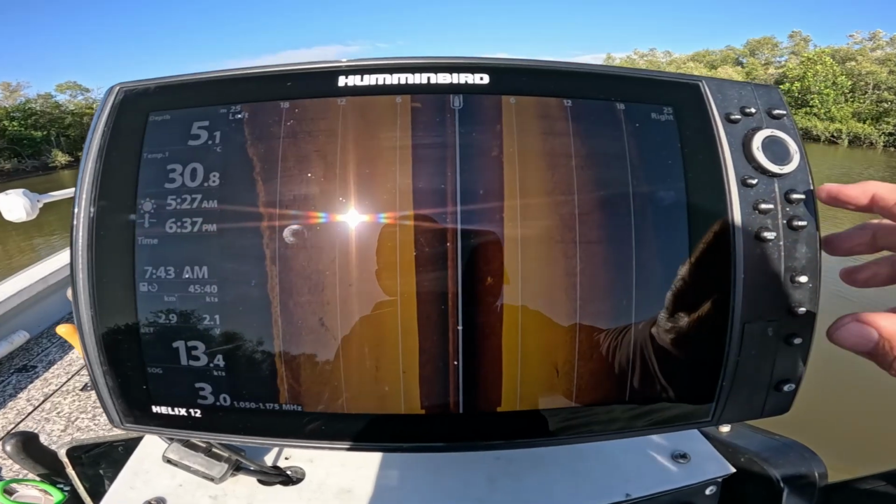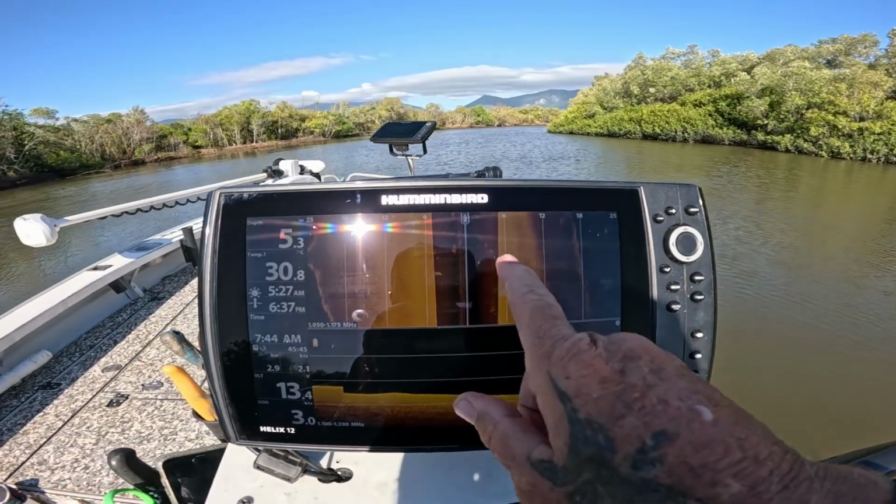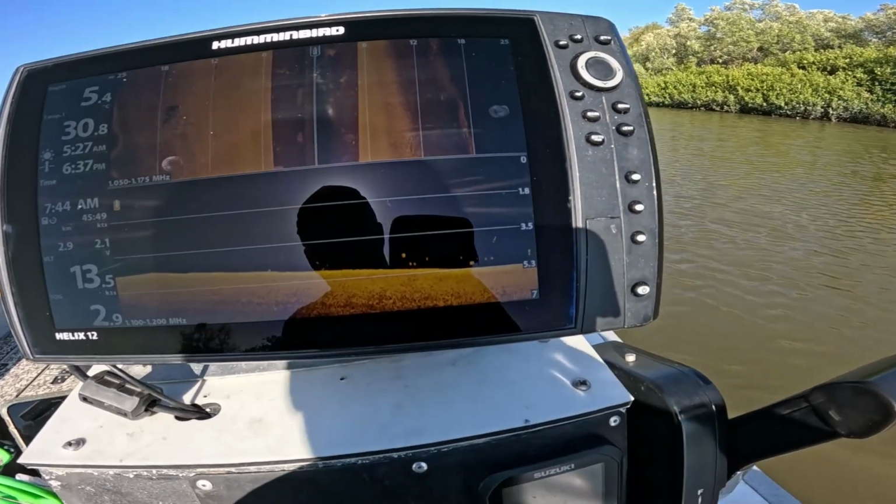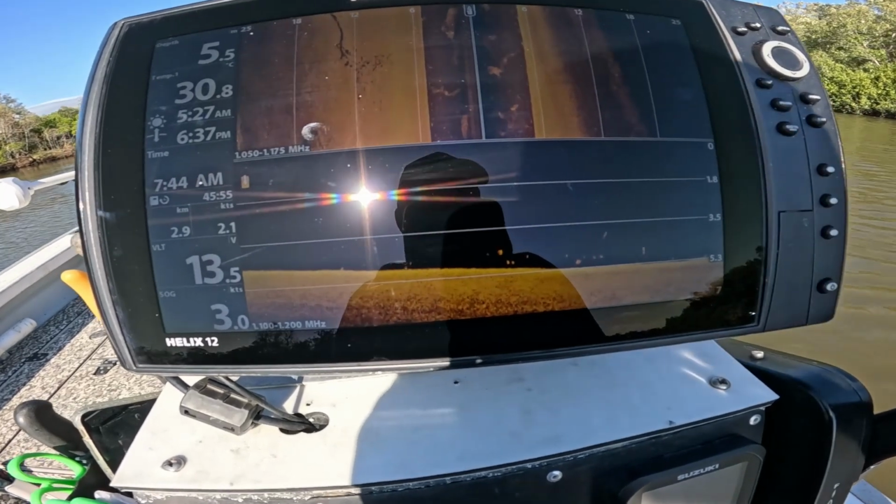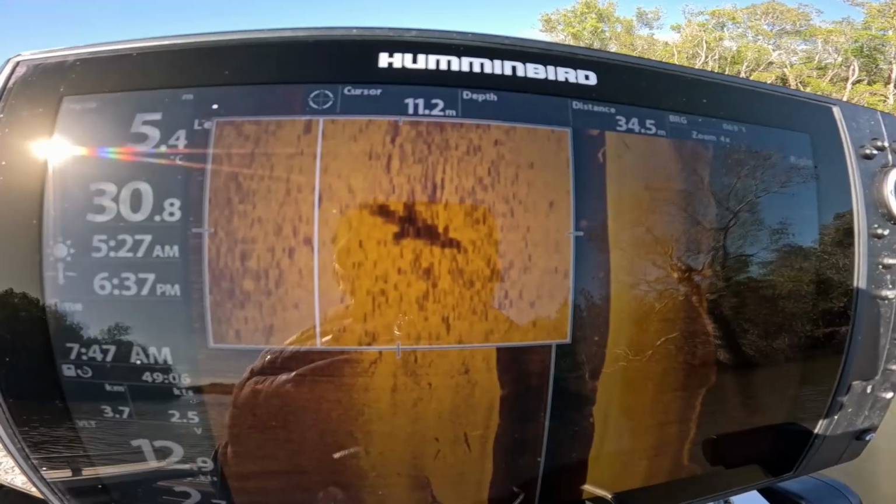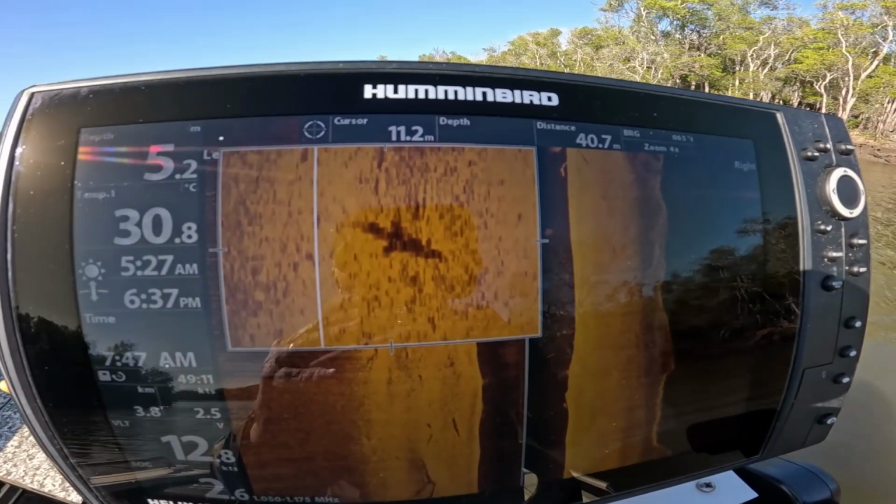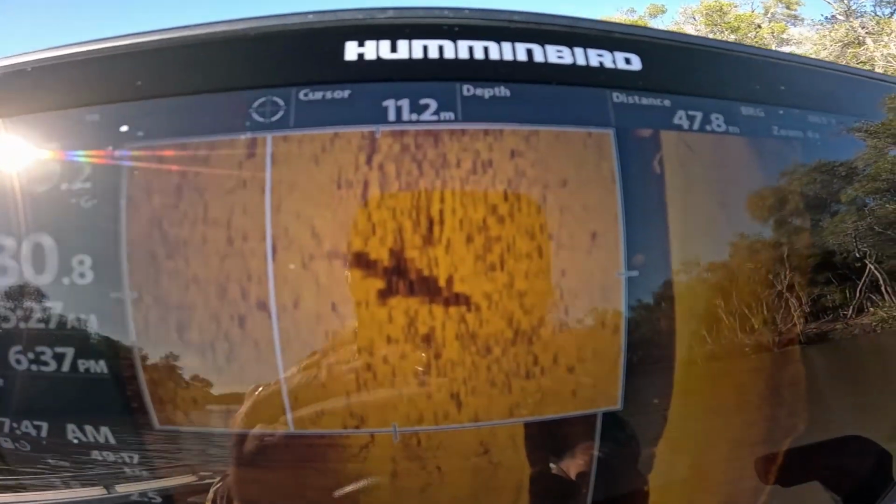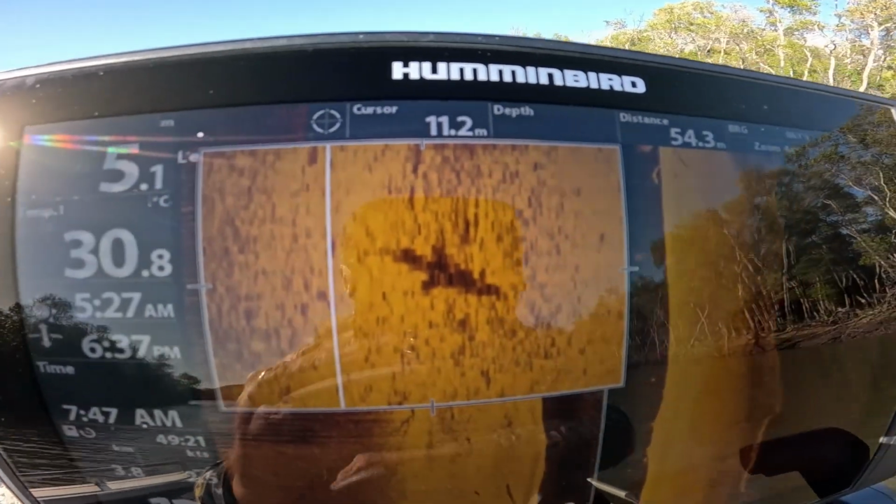Sometimes what I will do is this. I'll have down imaging and side imaging running at the same time. So I know there are fish here. What they are, yeah, don't know. I mean, they could be herring. I don't know if you can see him, but I just watched him, I come around the corner nice and slow, and I just watched him drop off the surface, and now he's sitting on the bottom. So, a crocodile.